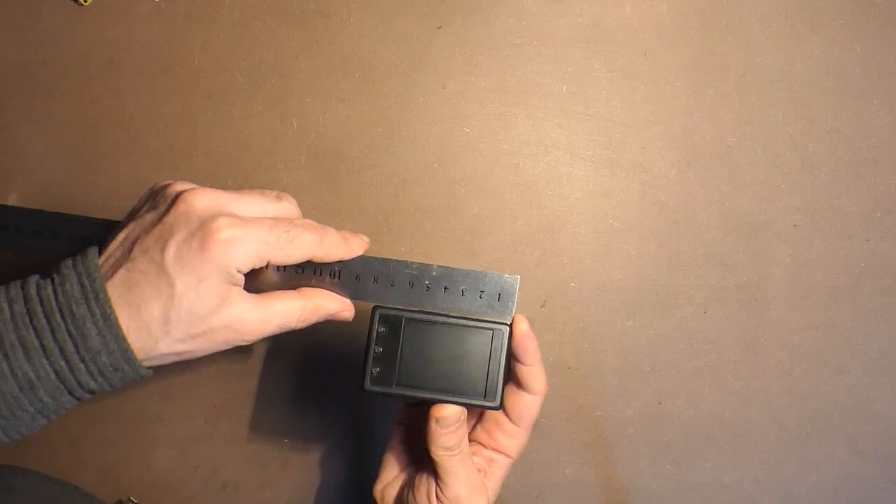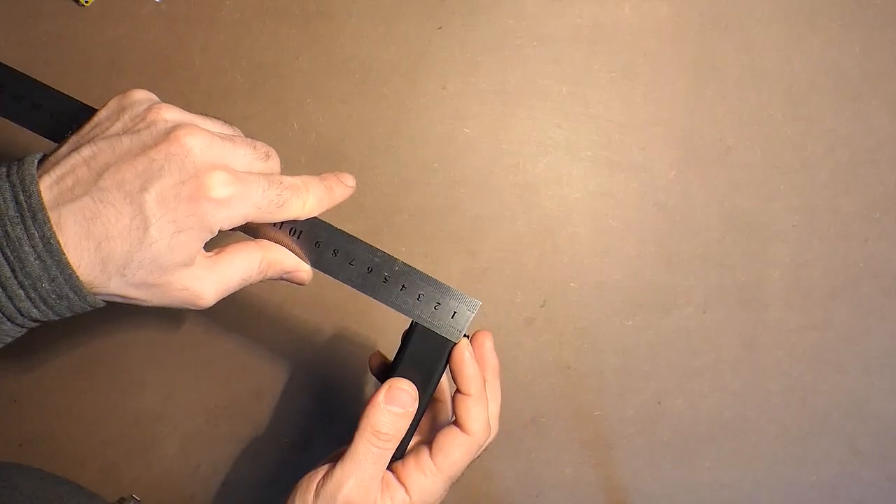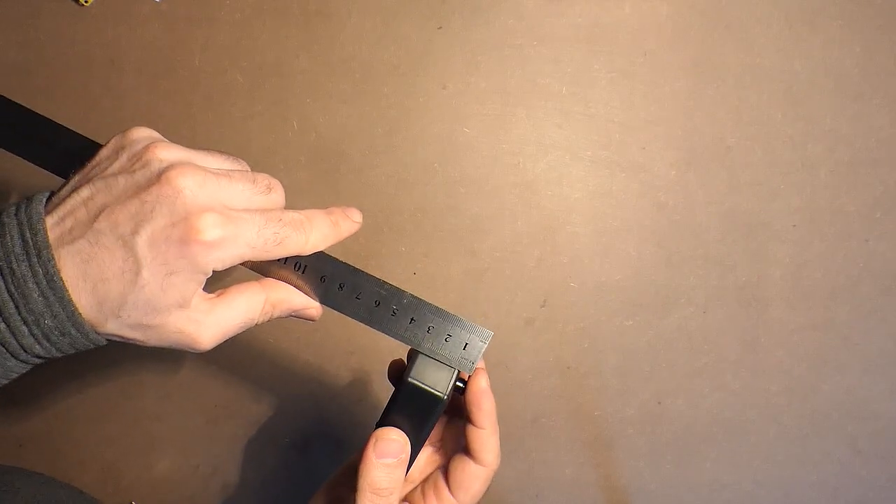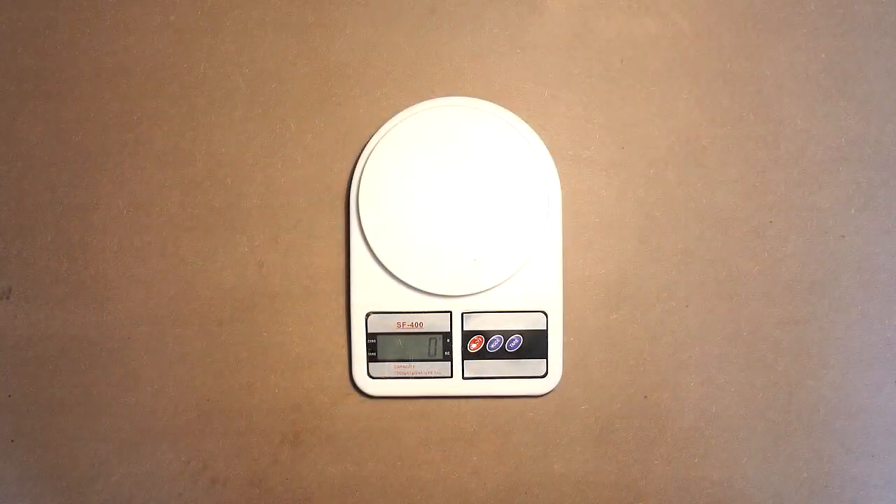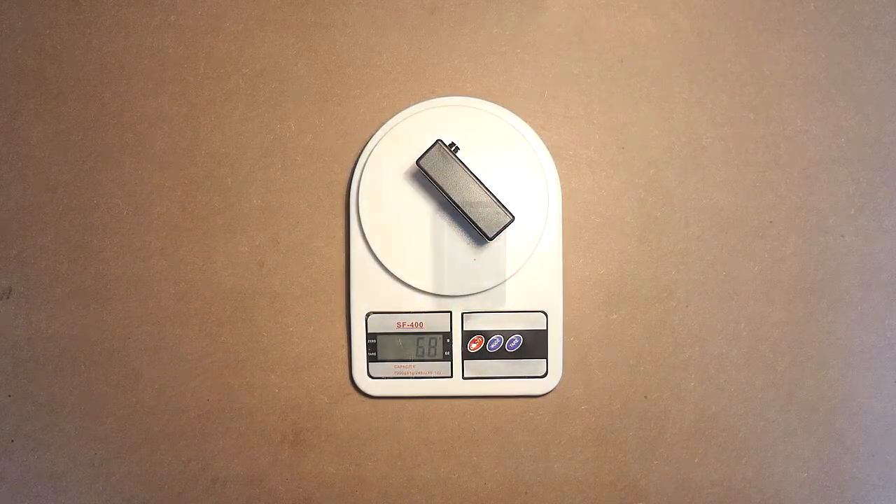Finally, let's measure the dimensions of this device and its weight. 8 centimeters, 5 centimeters, 2.5 centimeters without camera, and 3 centimeters with the camera. As to the weight, it's less than 70 grams.